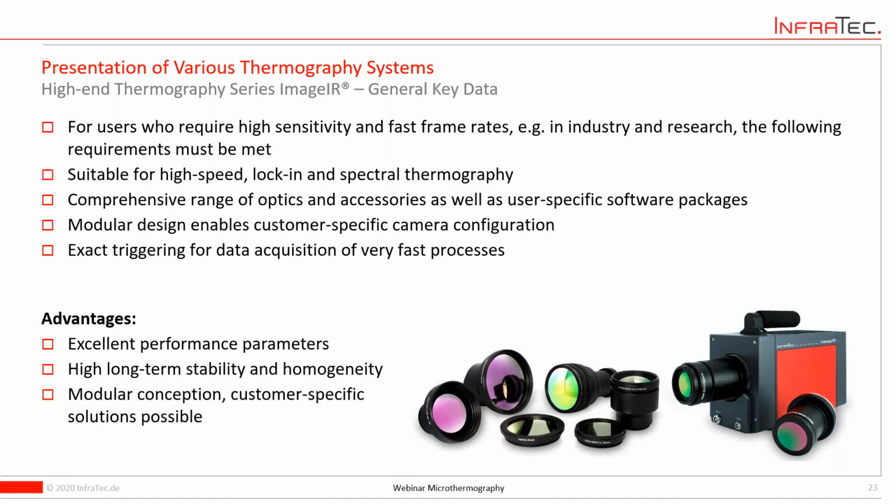But they are really focusing on the high-end demands on the market, in terms of resolution, in terms of high-speed data acquisition, in terms of image quality in general. So if you really are on the edge with your application, then it's clear that you consider such a camera.